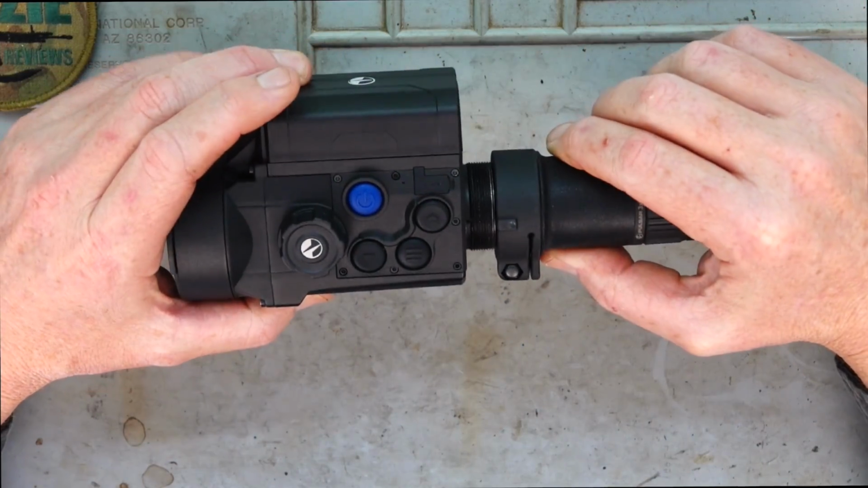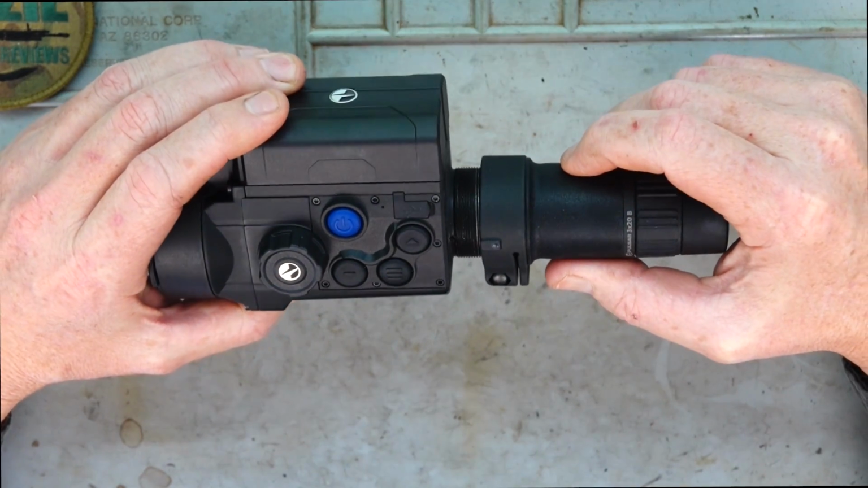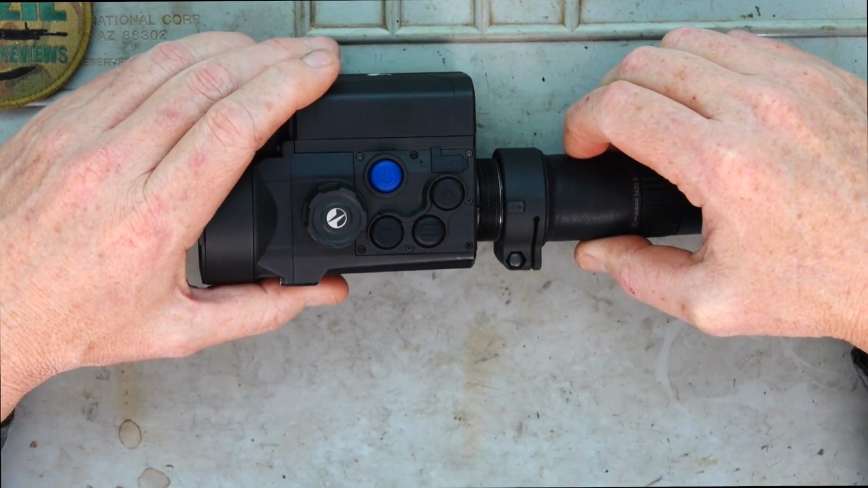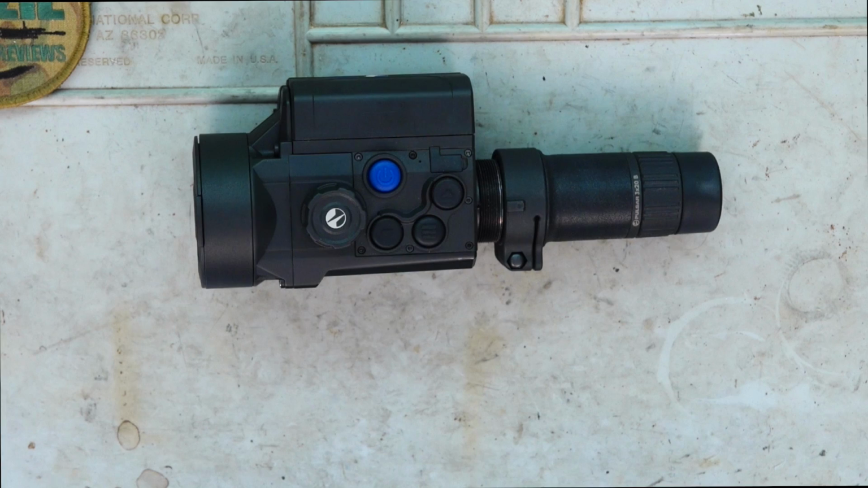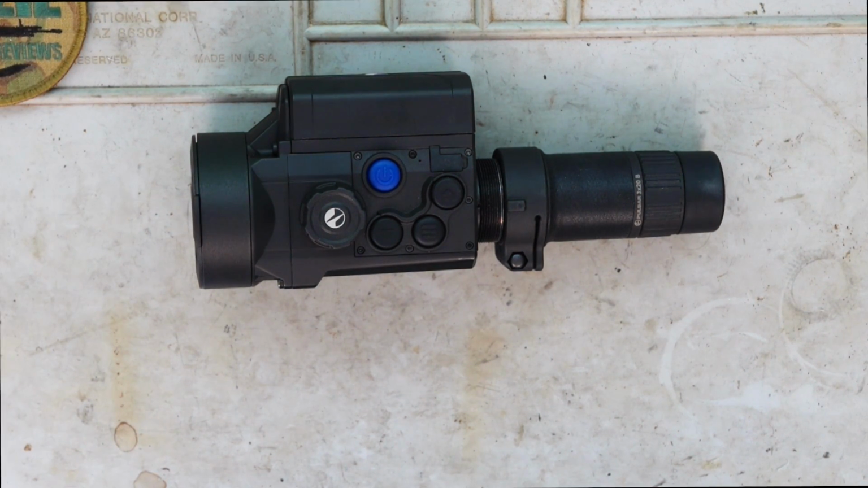So let's talk a little bit about the specs more, okay? We've got a 640 microbolometer resolution, so obviously that's a lot better with thermal when it comes to recognizing what you're actually looking at over, for example, 320 resolution.